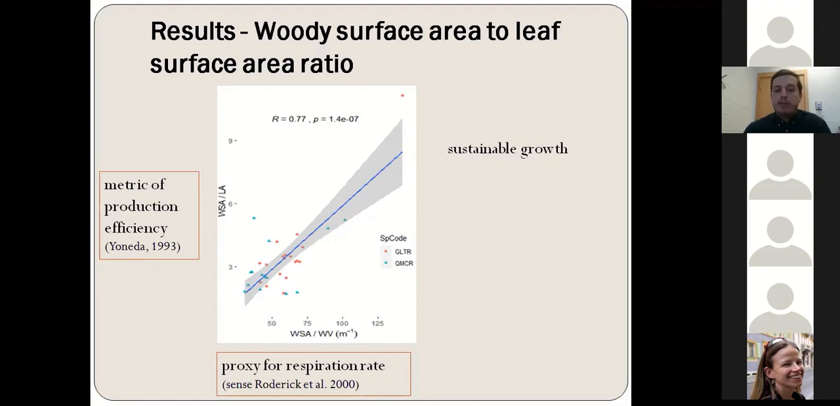And the ratio of the woody surface area over the woody volume of the trees is a proxy for respiration rate, if we follow the logic, based on previous studies, that the leaf area over the leaf volume relates to the photosynthetic rates of a tree. So the strong and positive relationship between the two ratios indicates that as the respiration rates of trees increase, their production efficiency should also increase so that they can maintain their sustainable growth. Otherwise, they lose vigor.